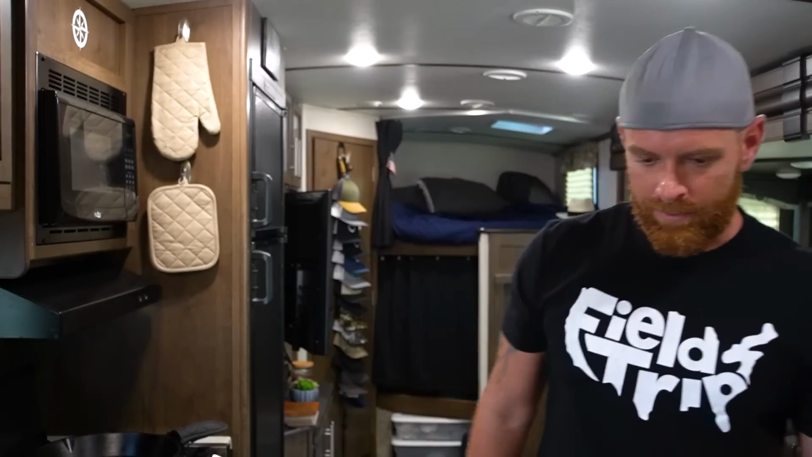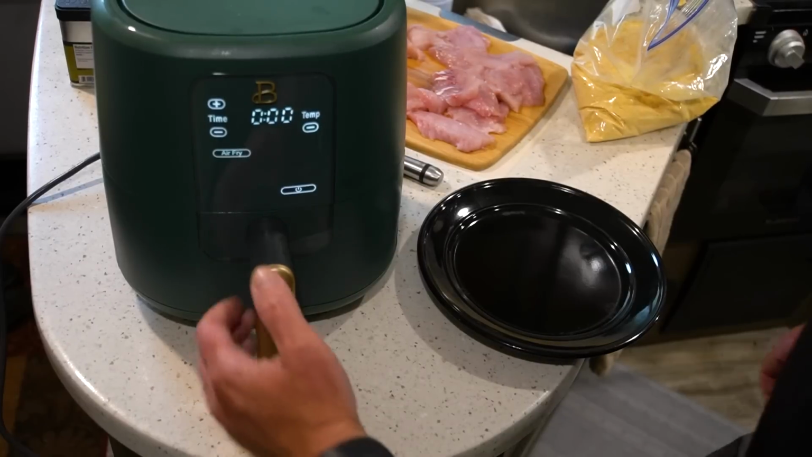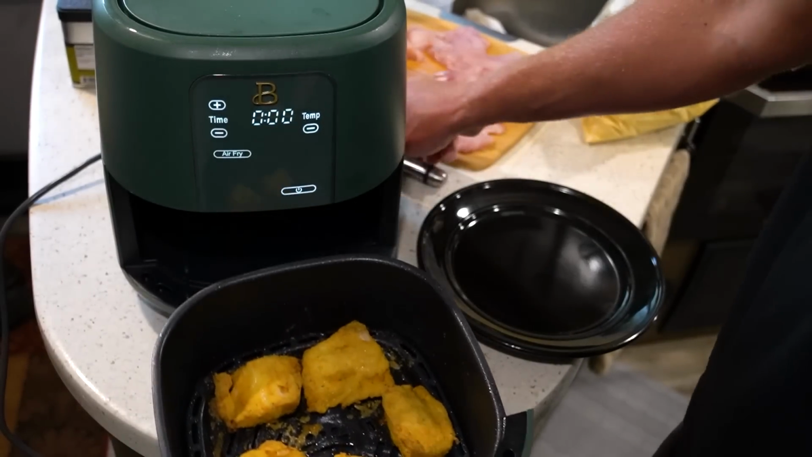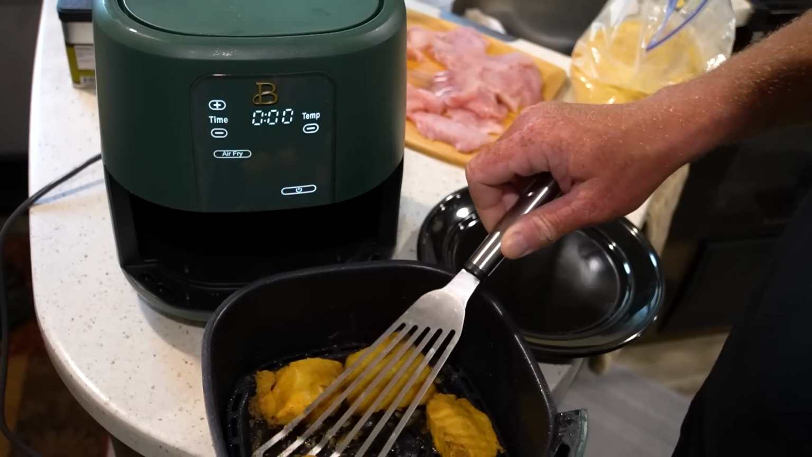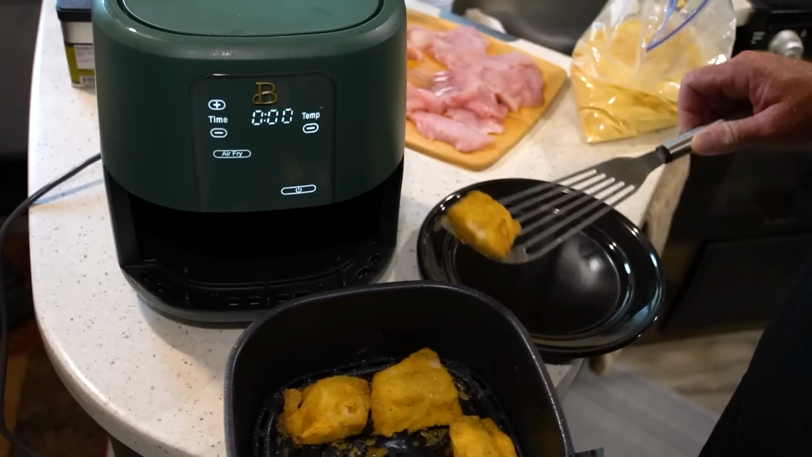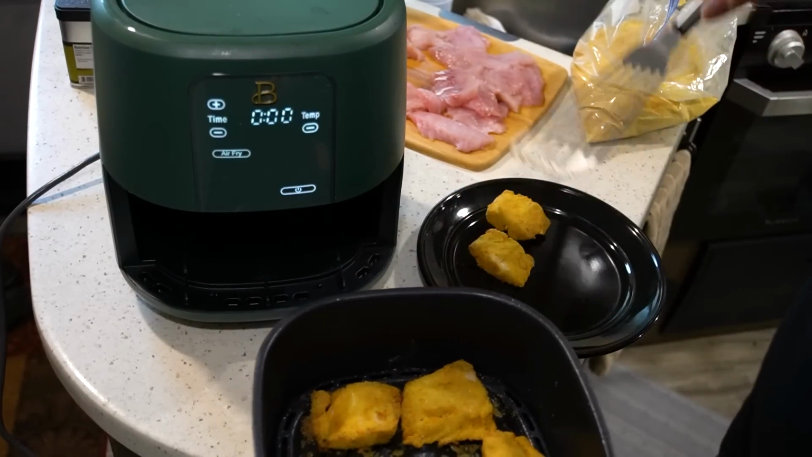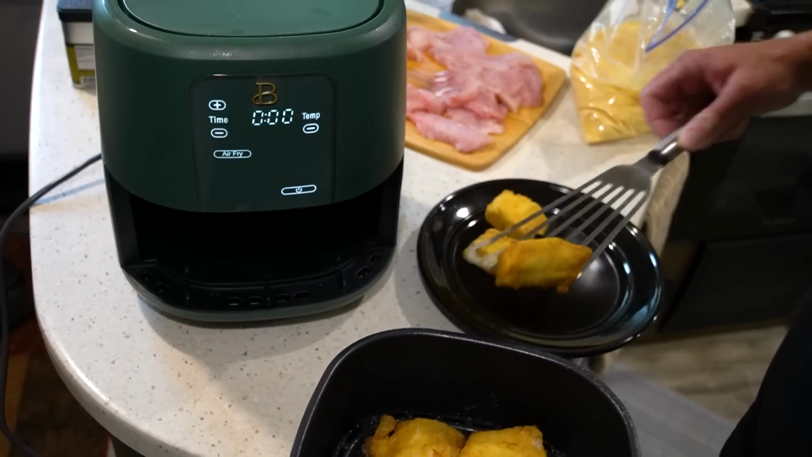I don't know. Anyways, let's see some fish. I think it's about done. All right, moment of truth. Oh, look at these golden, crispy, just delicious little nuggets. I can tell just through the spatula that these things are crispy.